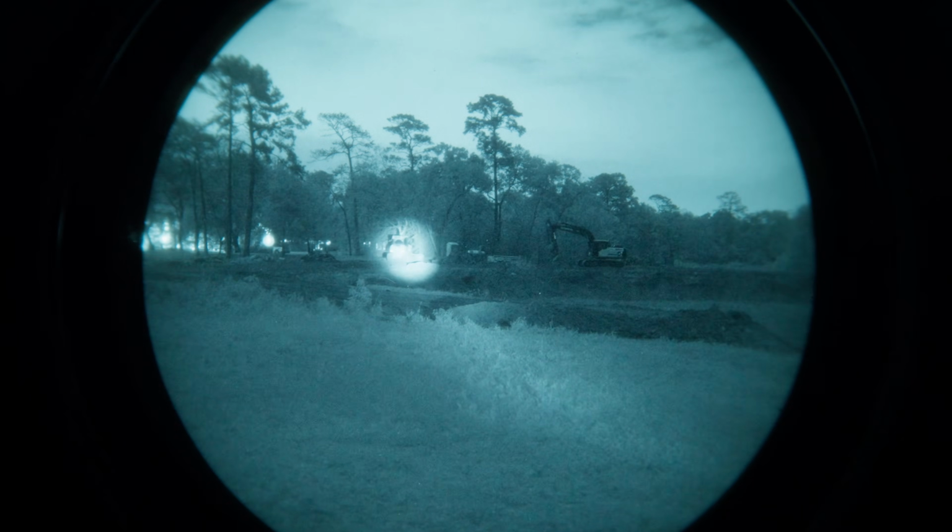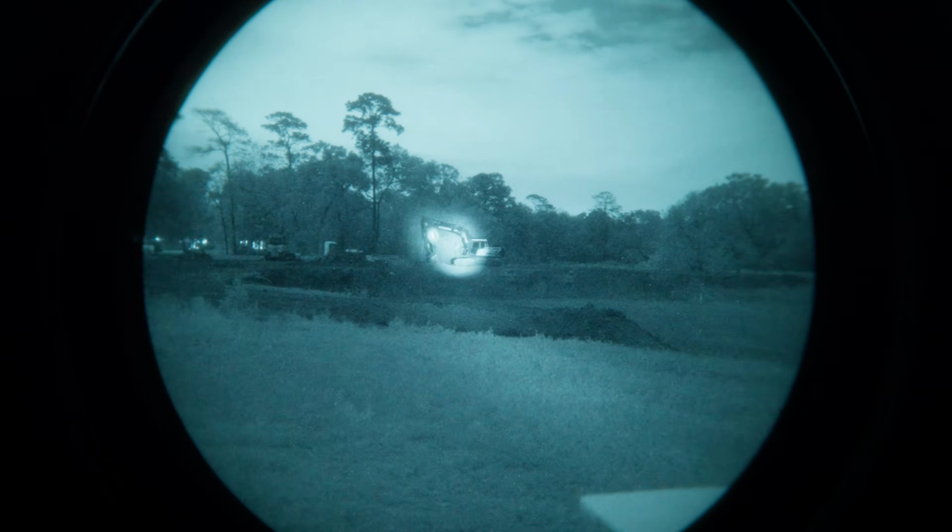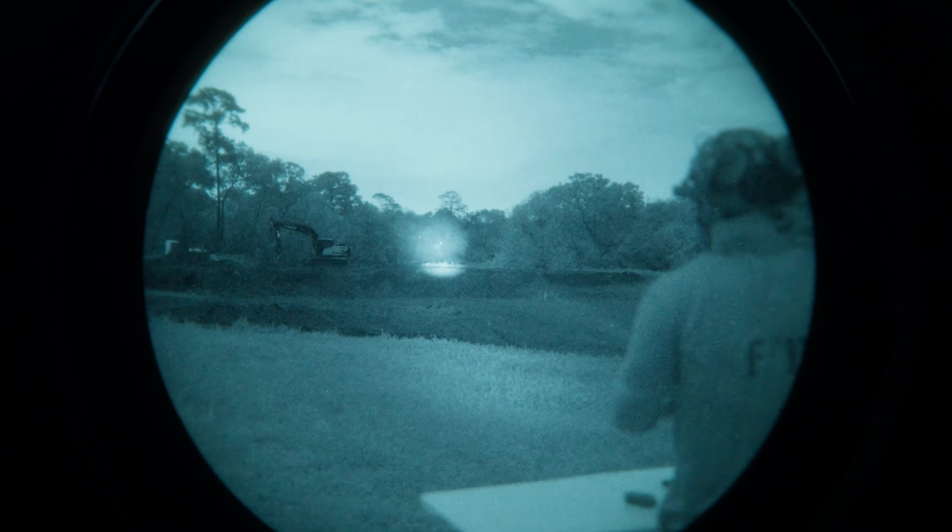I don't remember off the top of my head, but right here at the back of this bulldozer is right at 100 meters. We're going to go ahead and transition out to the other side of this creek bank that I believe is around 230.